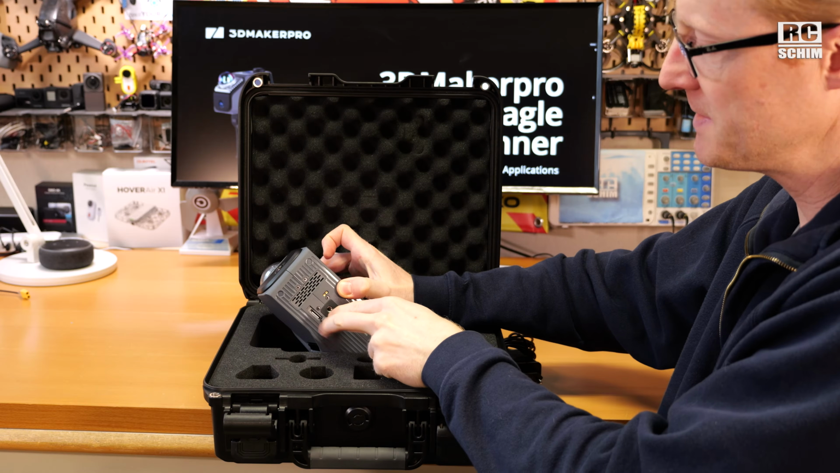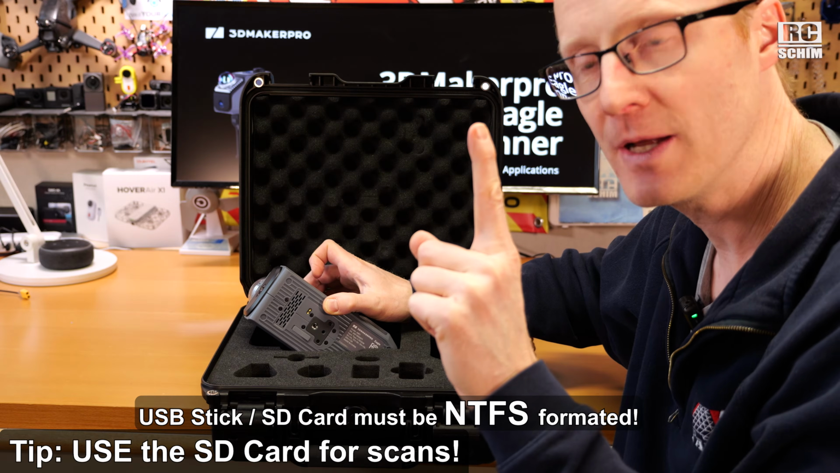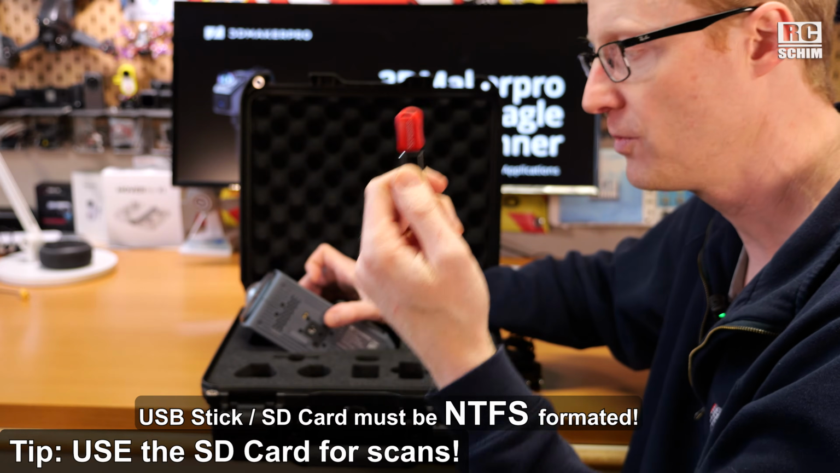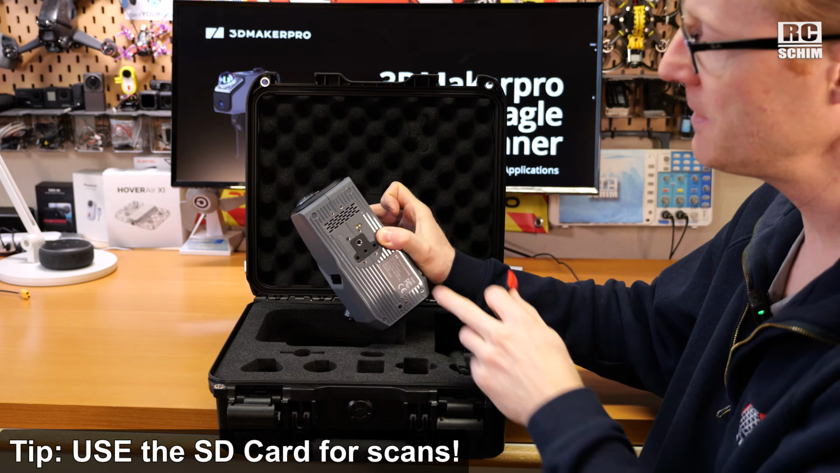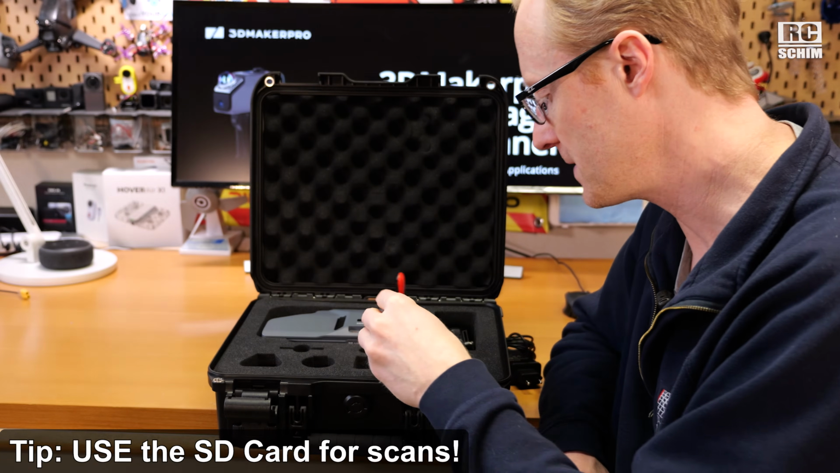The device also has an SD card slot on the bottom, and if a card is inserted and it is NTFS formatted, that also goes for the USB stick. They need to be NTFS, not FAT32, not exFAT. With a storage card in there, the device will automatically store the scans on the SD card, and then you can just take out the SD card, put it in your card reader, and skip the boring and long export task.